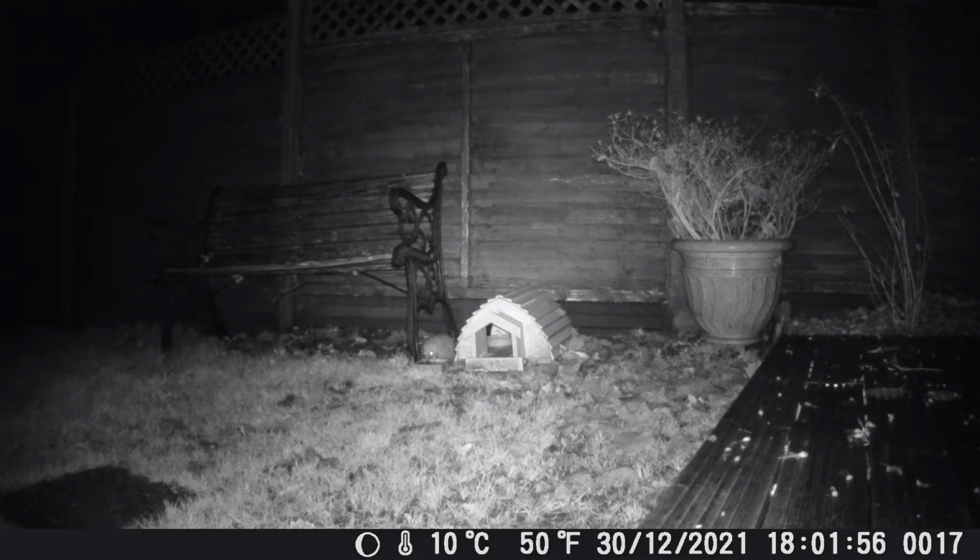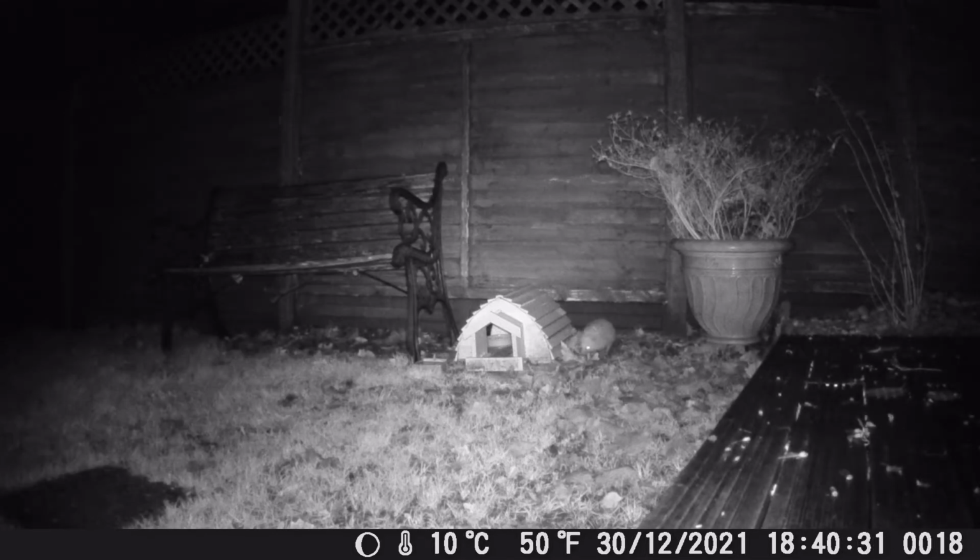If you are looking at the centre, slightly to the right of the screen, you will see the hedgehog is making his way home, and he goes around the back of that plant pot, and you can just see him stumbling a little bit as he makes his way home after a good feed. And at 20 to 7 he's back again.